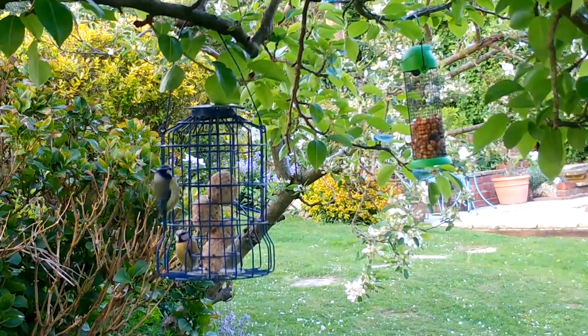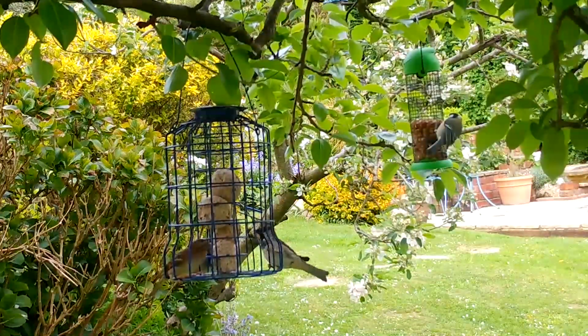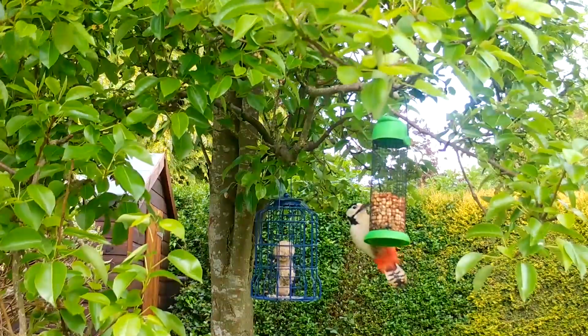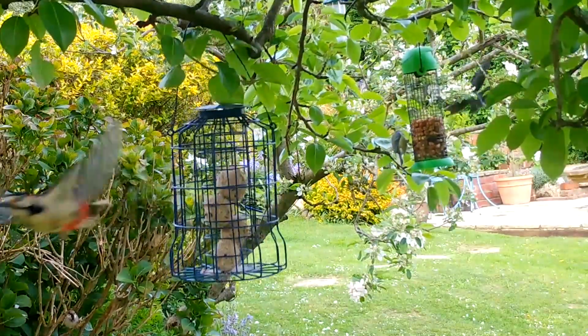To get in the spirit of Dawn Chorus Day, I've had one of my camera traps stationed on the bird feeders in the garden over the weekend, and I've had some pretty awesome results and a whole bonanza of garden birds. I've had blue tits, great tits, coal tits, long-tailed tits, sparrows, robins, and Mr. and Mrs. Great Spotted Woodpecker. And a nice quick and easy way to tell the male and female apart is that Mr. Great Spotted Woodpecker has a striking red cap on the back of his head.